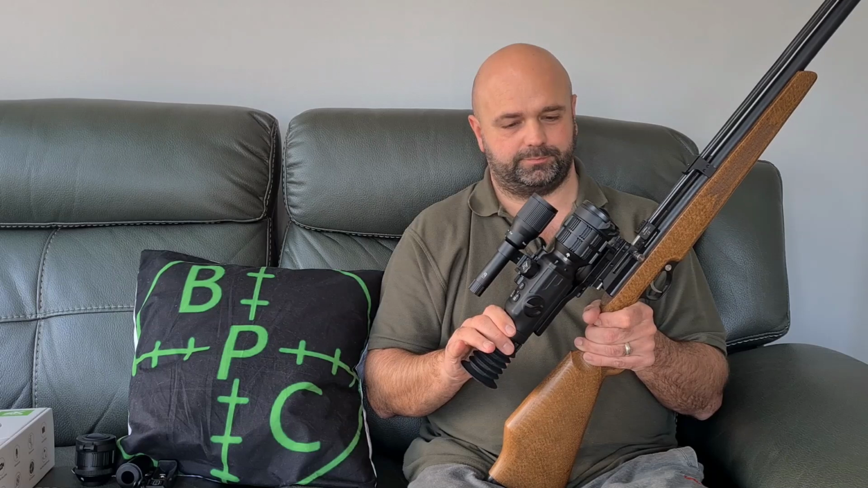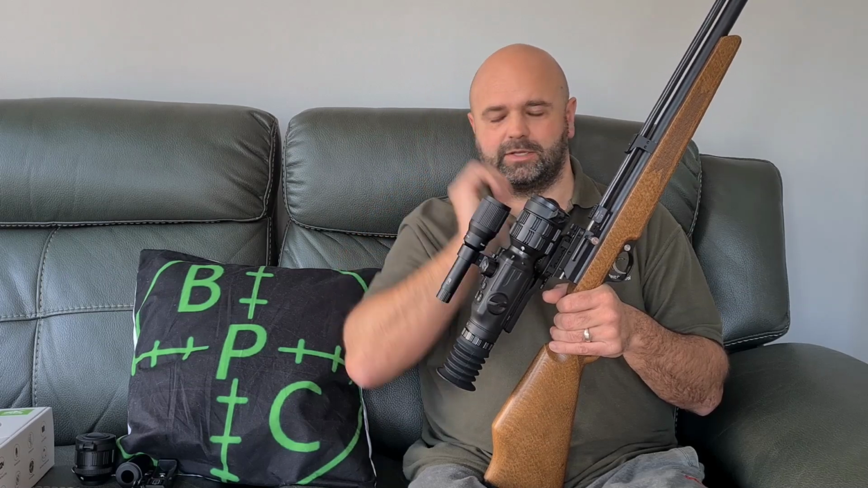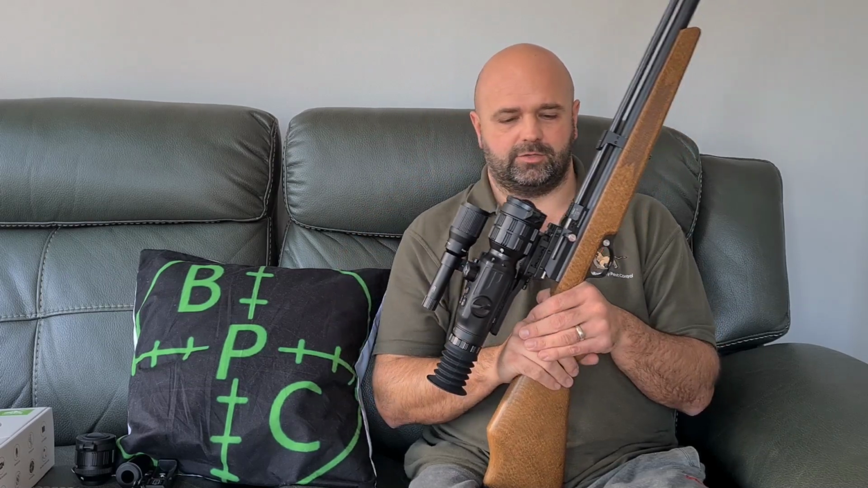It's a good scope. I've been to a range with it, to try it out without wind, and it's inside, with strip lights and that. It doesn't distort it. I'm not putting that footage on because it's got other people in the background. But I've watched the footage back and the lights don't flicker either. Sometimes when you're watching videos, you can see strip lights flicker and whatnot. I haven't seen that on this.